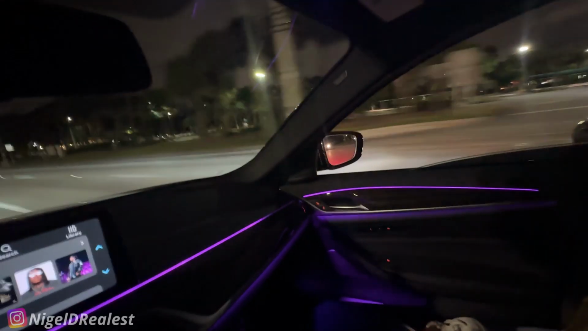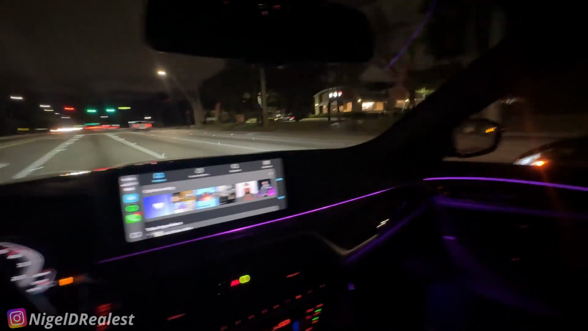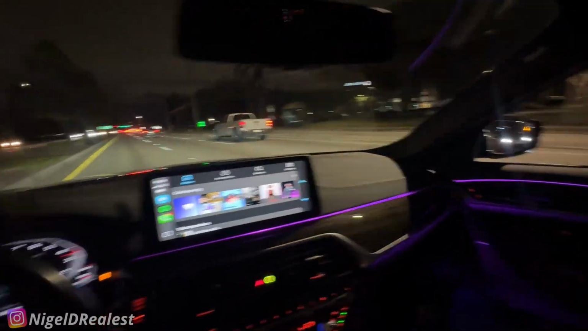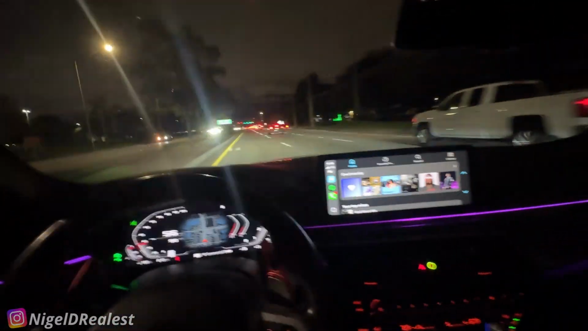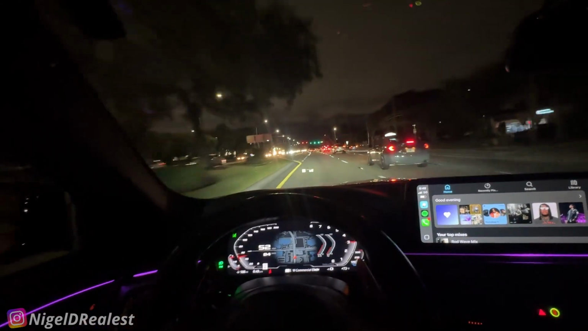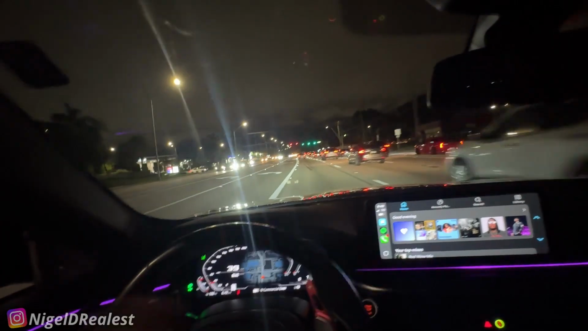Come on, I want him to hit it. Hit it. Come on. Let's get a clear shot and see what happens. Clear shot. You better have something serious under there, boy. Good.